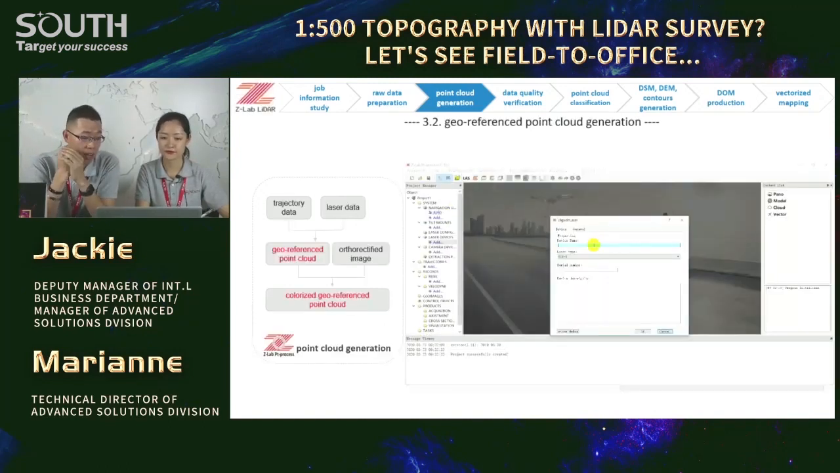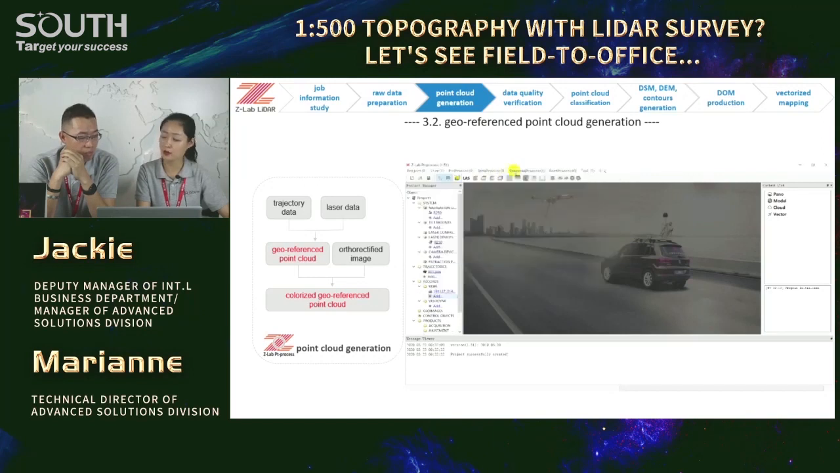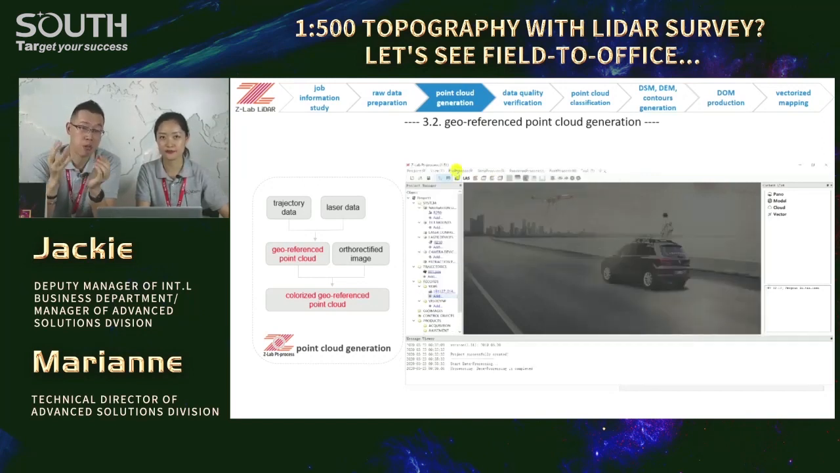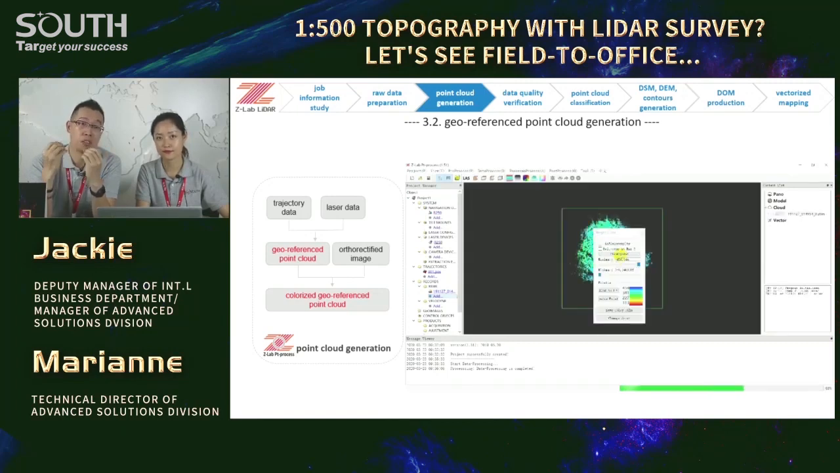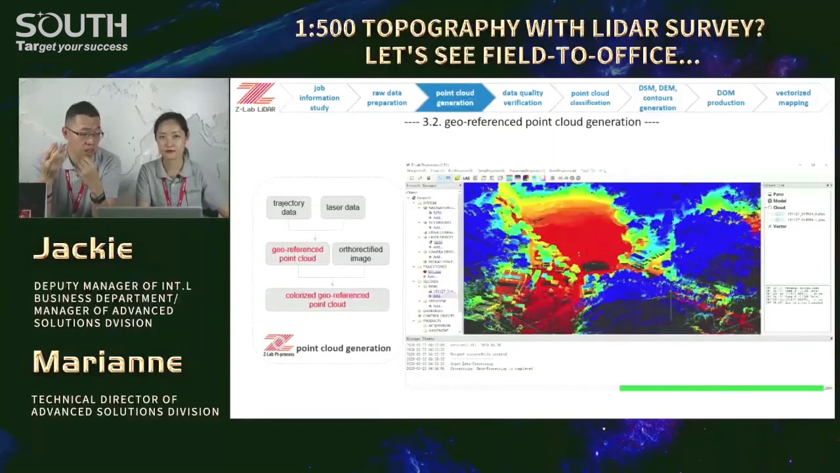Okay, this software is developed by our company, right? Yeah, we call it Z-Lab point process. We can generate geo-reference point cloud and colorized point cloud in it. For these two steps, I mean trajectory data processing and point cloud generation, usually it takes 10 to 15 minutes for each flight. I mean, yeah, not too long.